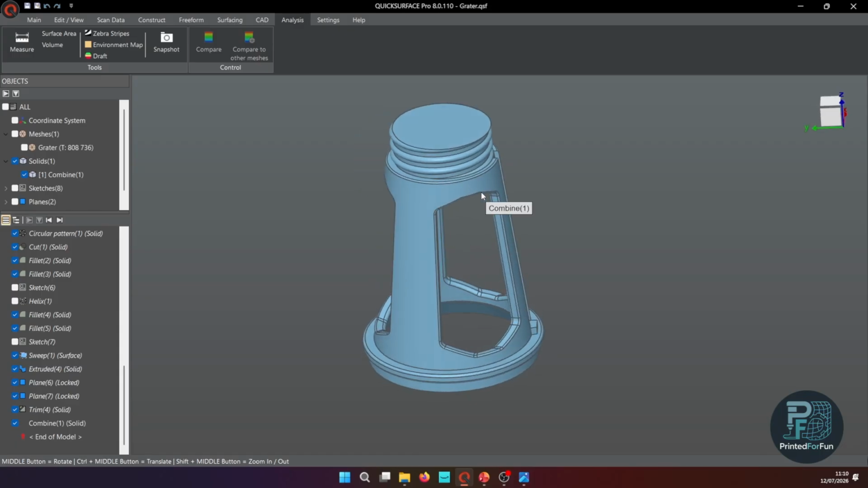I hope this gave you a bit of an idea or a better impression of how to design in Quicksurface. Now the model has been in use for I think like 3 months, so I forgot to record a video for some time, and it still holds up, and it's holding up better than the original part.